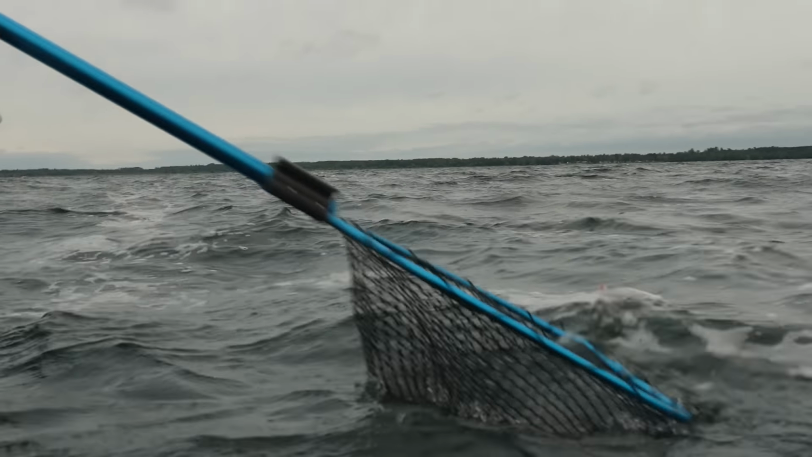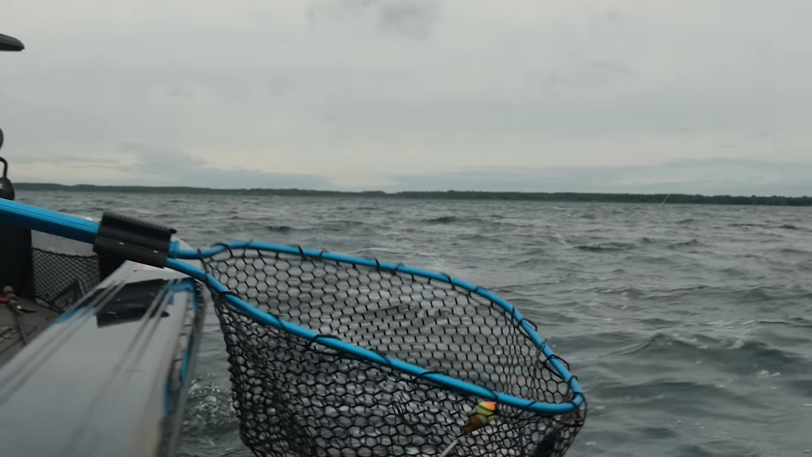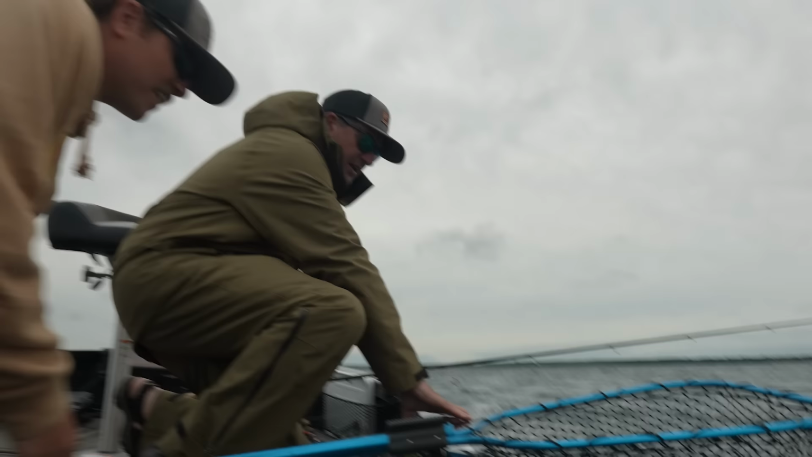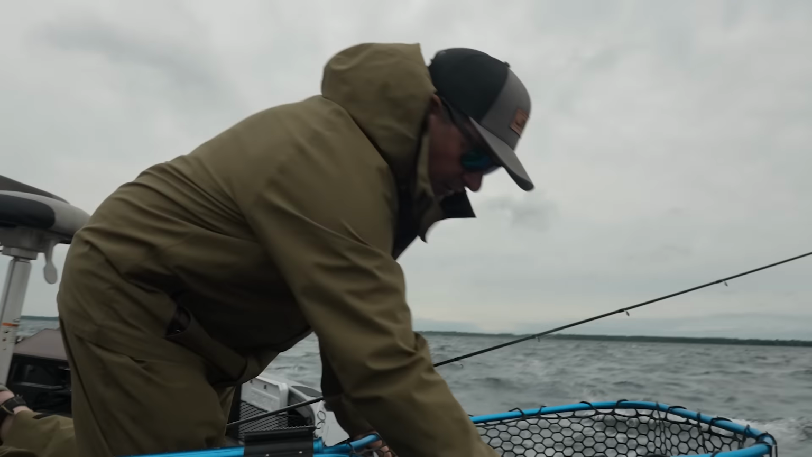Yeah, that's just a perfect eater too, which, you know, in this part of the world, eating walleyes is important, right? I mean, that's a big part of it, and it's kind of nice to come out to places where you can catch some fish that you can eat, as far as working around slot limits.